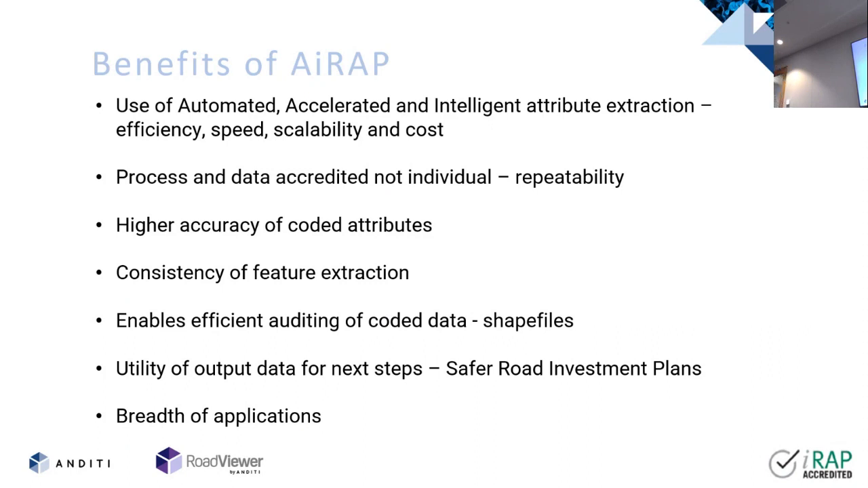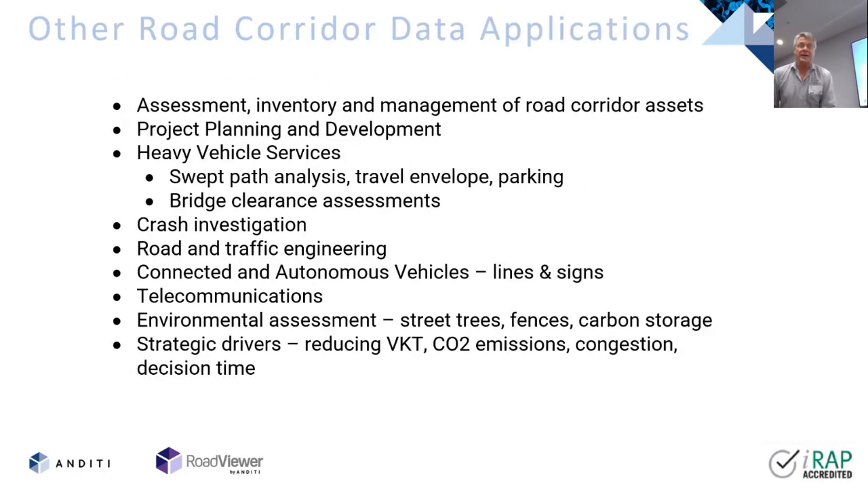Auditing efficiencies improve enormously because we can generate 2D shape files, and basically points and visual information, to help you work through that. Once you've captured all that data, because you know where everything is to very accurate locations, it can be used for a whole myriad of things after that, including doing safer road investment plans without having to go back and resurvey the whole thing. And then there's a whole breadth of applications. I'm going to hand over to Tony to talk a bit more about these, but the range of information that you can generate from this data is quite enormous.